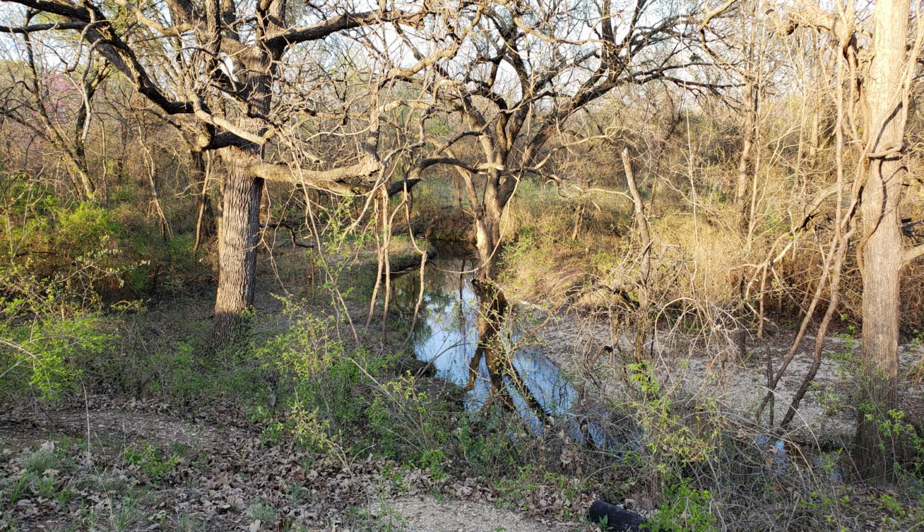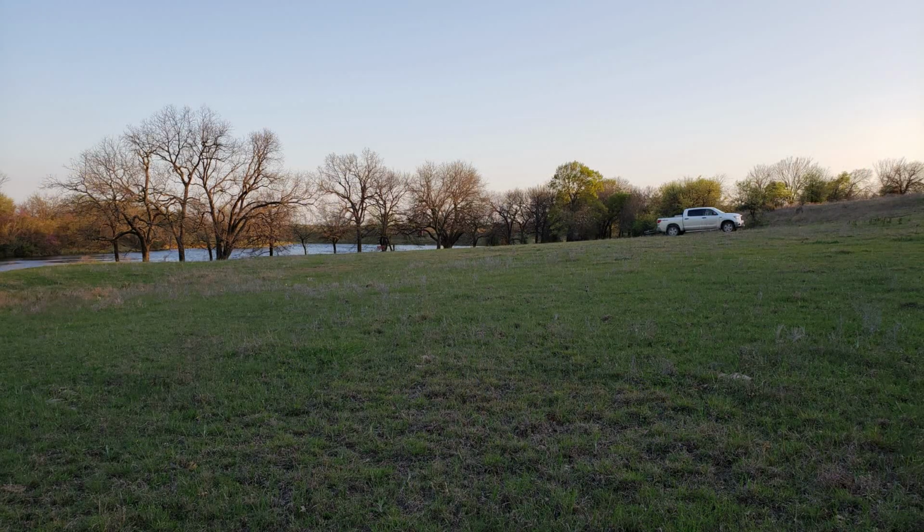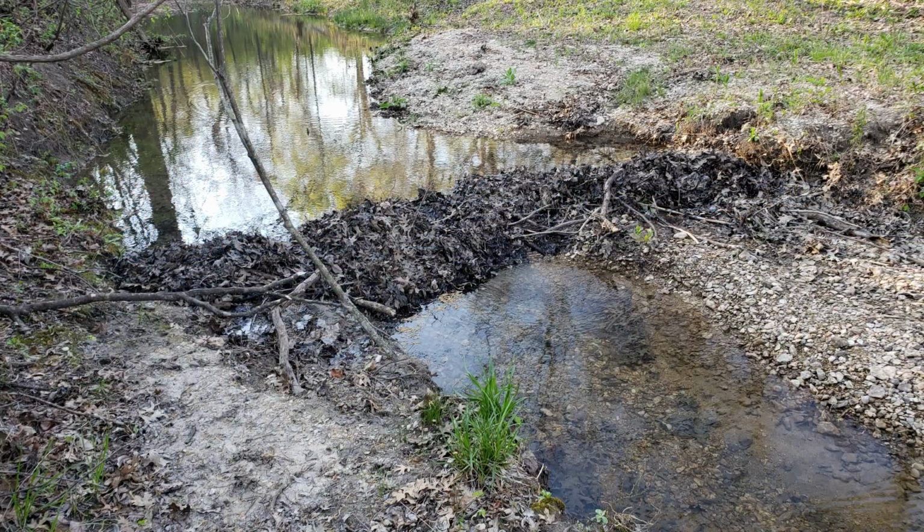Pig Caster. This was my last hunt before having heart surgery, and I'm on a brand new property hunting beaver. I've got a small creek leading into a little lake that the landowner has, and along the creek there's quite a bit of beaver sign, including a dam.